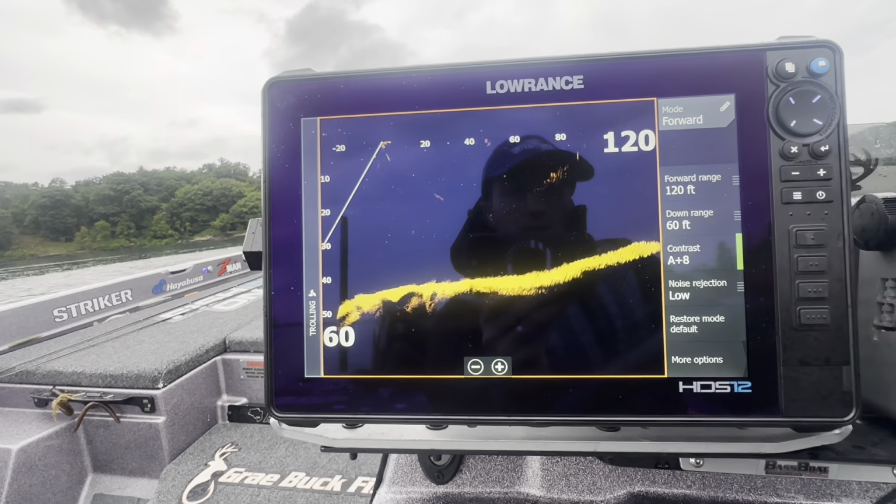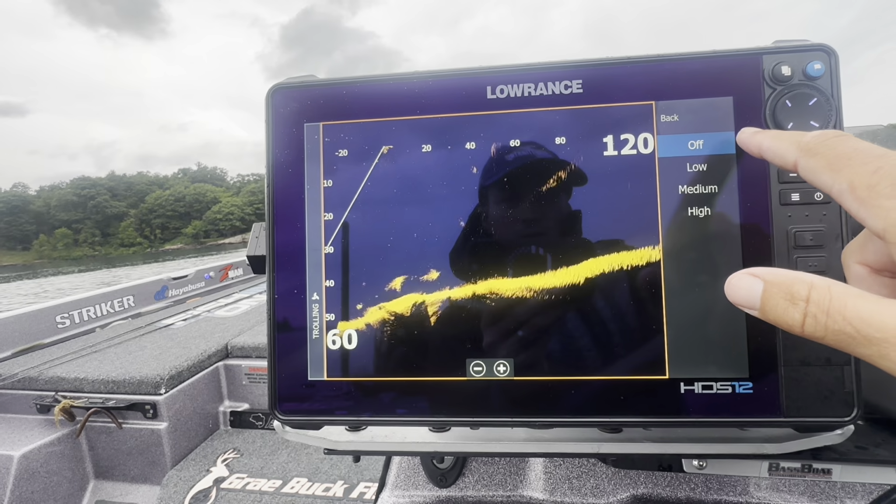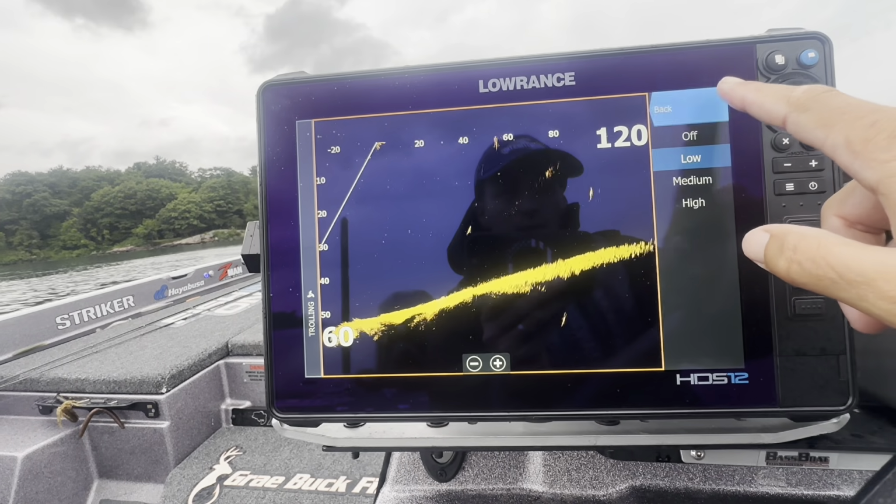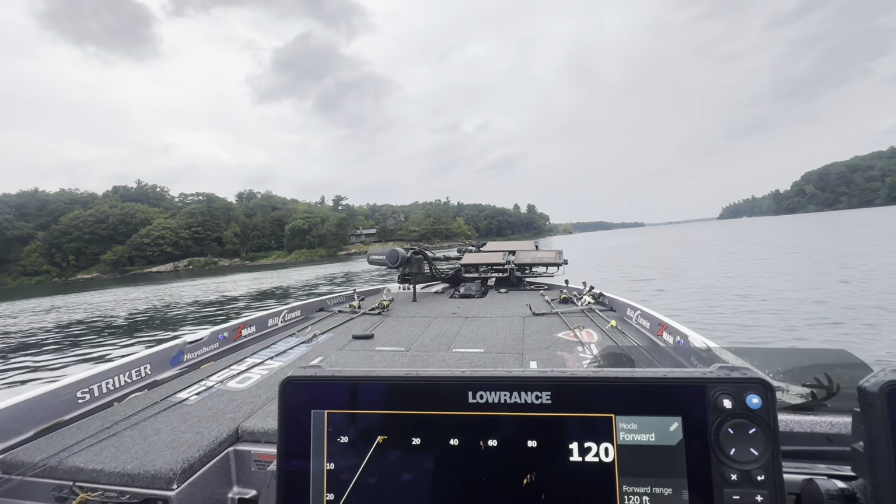Alright, so menu, noise rejection, I have that on low. If you go off, you get a little more. I usually go low just to clean it up a little bit, but nothing crazy. You can see I got some of that flashing. That's because I have my other active target on up front.